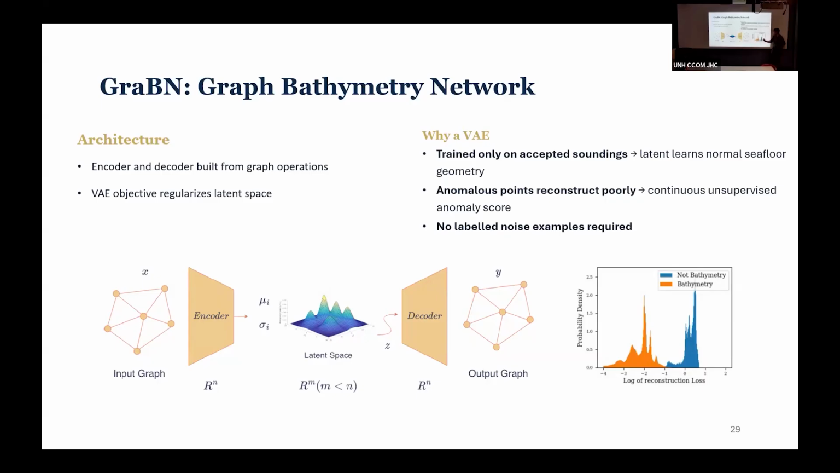And one thing I forgot to mention is that what makes this possible is we train the network on clean data. Essentially, it learns what clean data should look like. It learns what bathymetry should look like, and in a sense overfits to only knowing how to reconstruct clean bathymetry properly. And when we add noise to that system, or when you add points that are not bathymetry, it has a hard time reconstructing this and gives a high reconstruction loss.